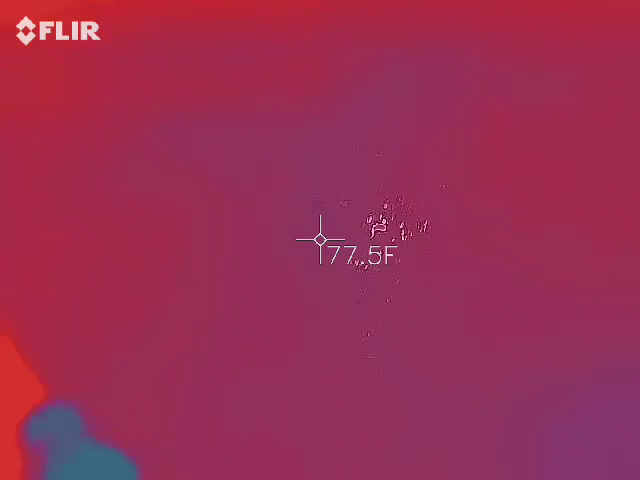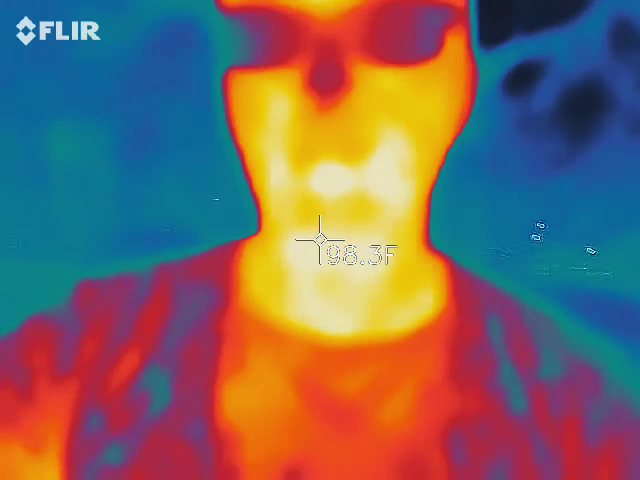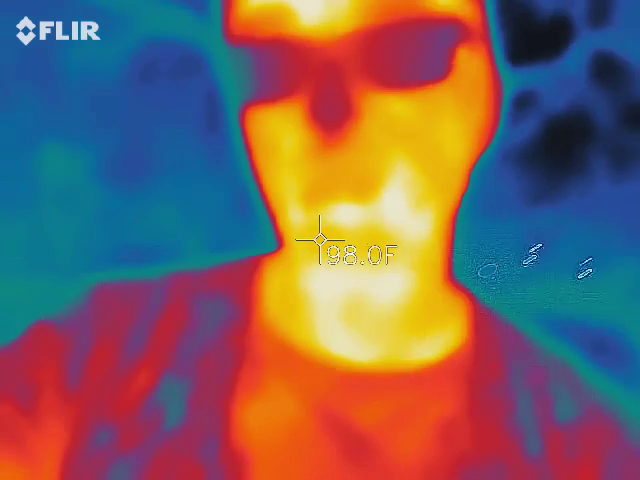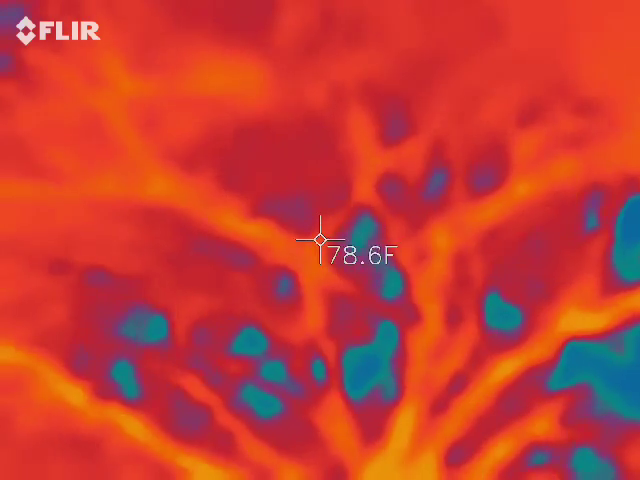I'm going to do a quick demonstration and then give it to you so it stays out of the rain. You guys can see me in the picture. Orange, red, and yellow. Everything around me should be blue. When you take me out of the picture, it's going to fluctuate. So you see how the tree turned orange, red, and yellow?